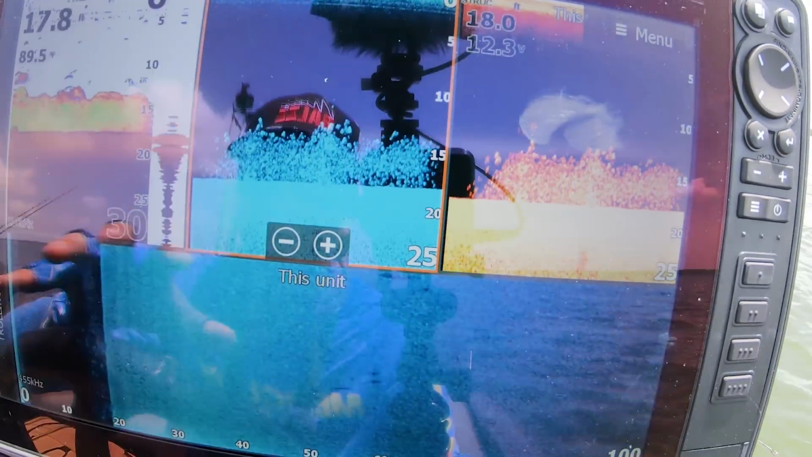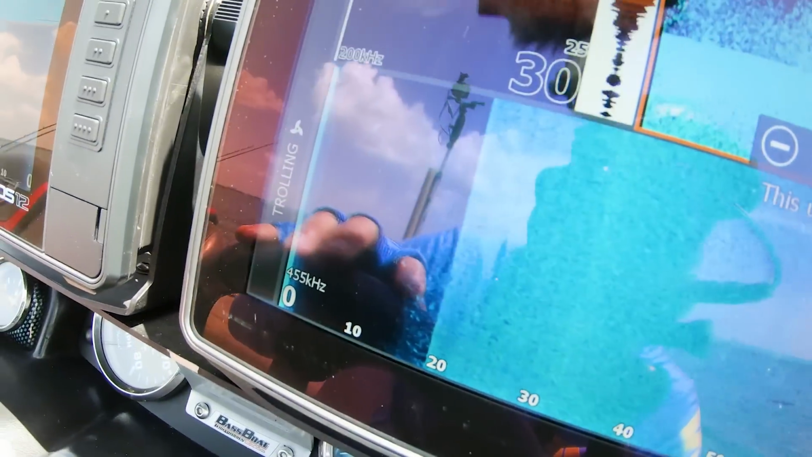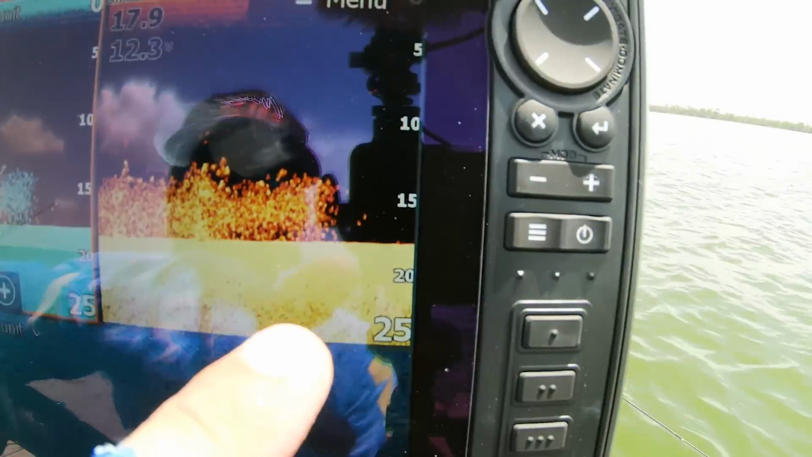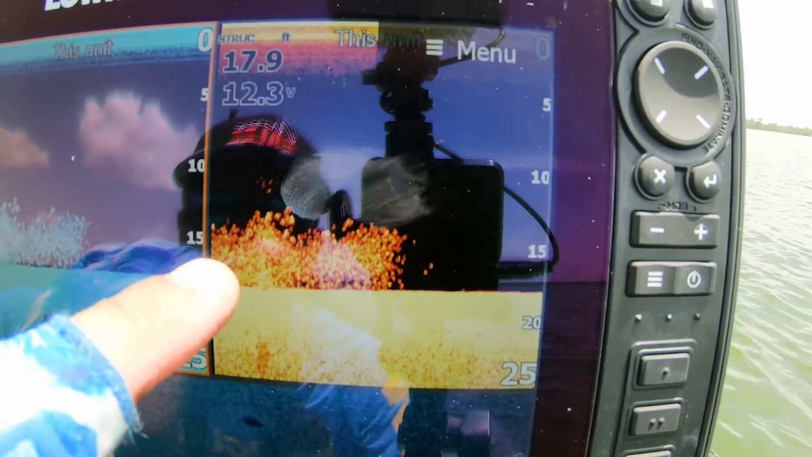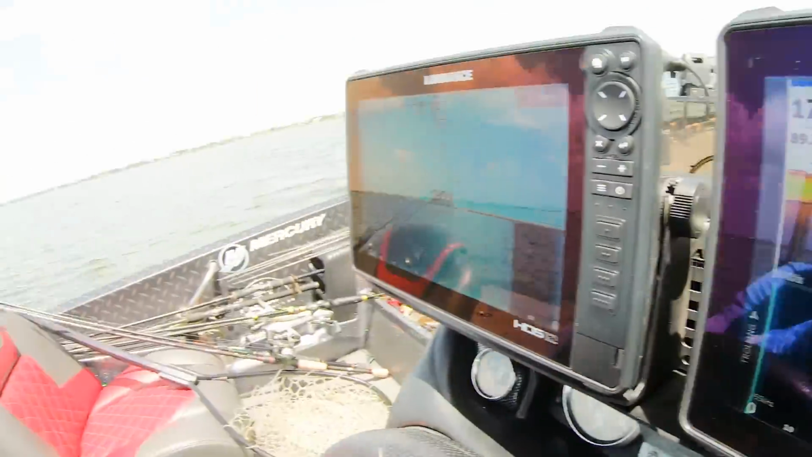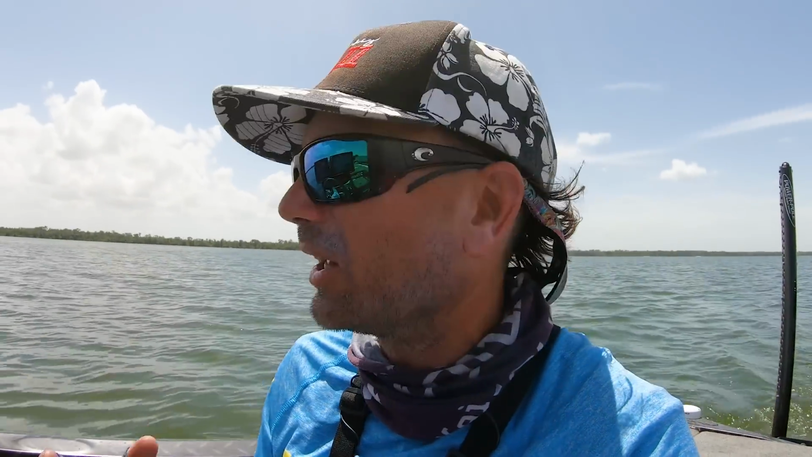I'm sure there's some mixed in. It's so absolutely thick. You can see it on the side scan. It's tough to tell. There's a couple fish on the outside of it. But see those bigs? They're all on the top of it. And those are things that you can get from your electronics too.